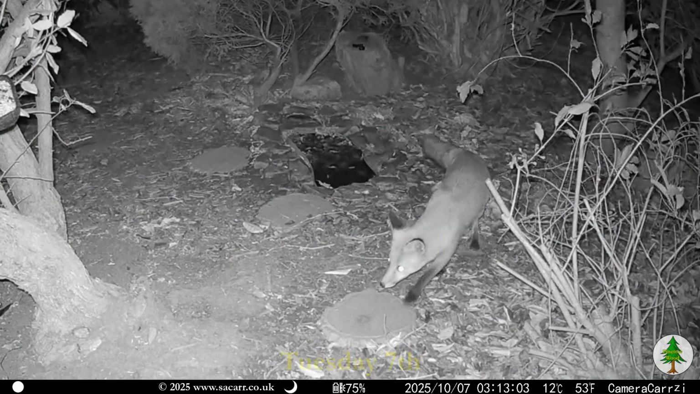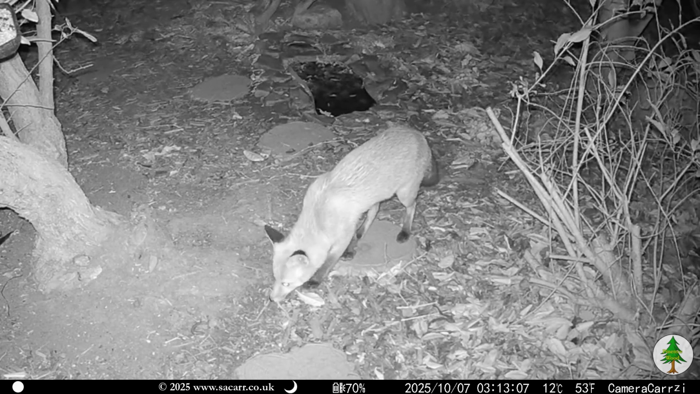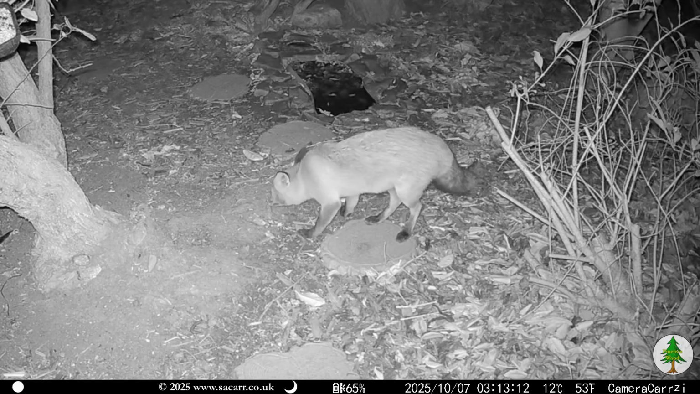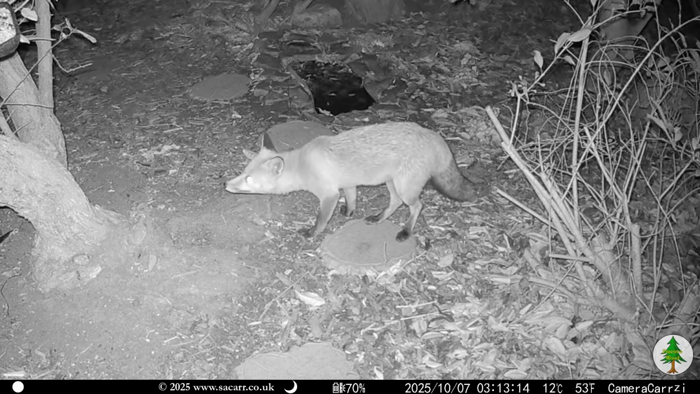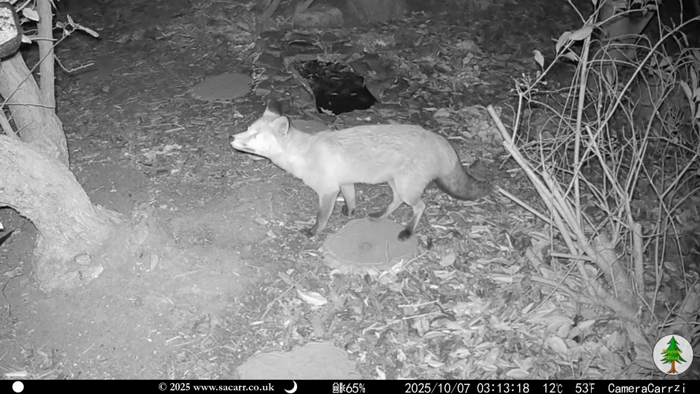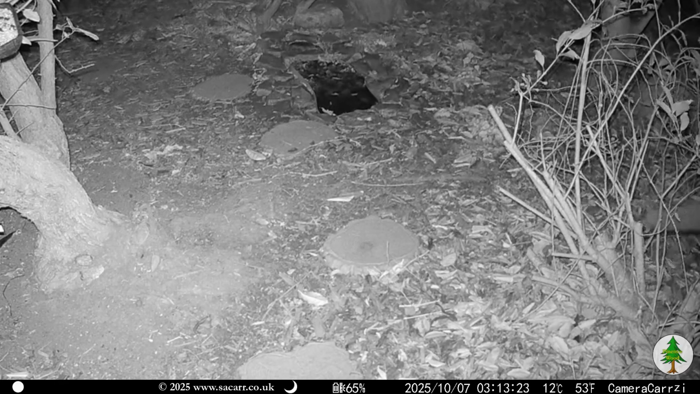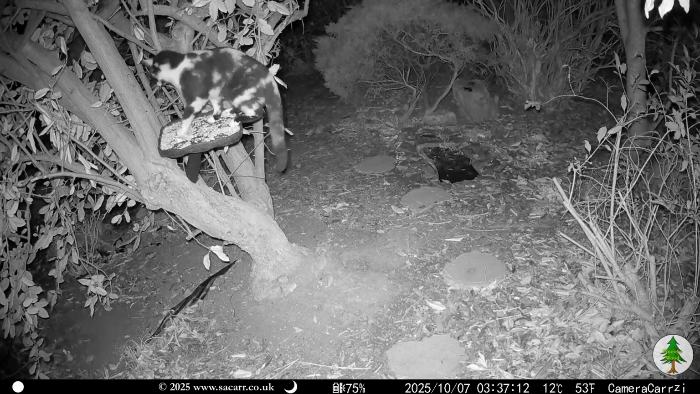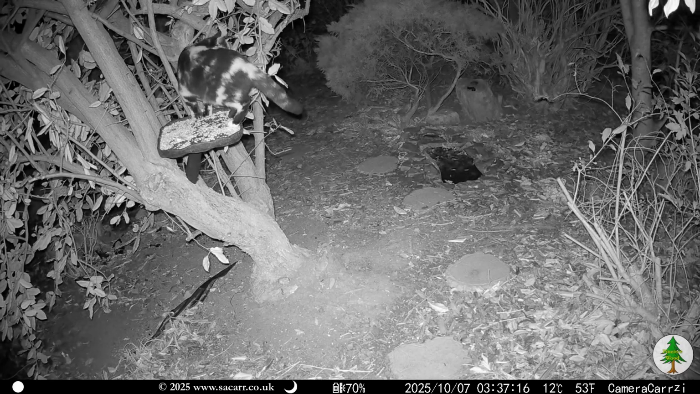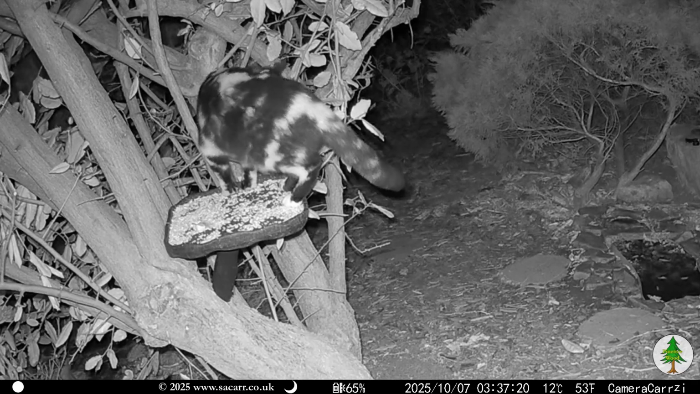In the early hours of the 7th, one of the foxes visited. I think this fox was one of this year's cubs. Around 25 minutes later, one of the cats jumped up on the bird table. I don't know if it could smell the seed or the birds that had been there.